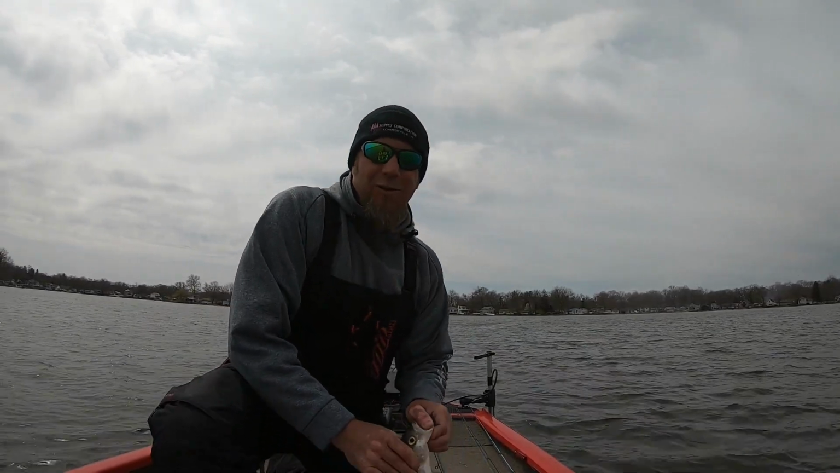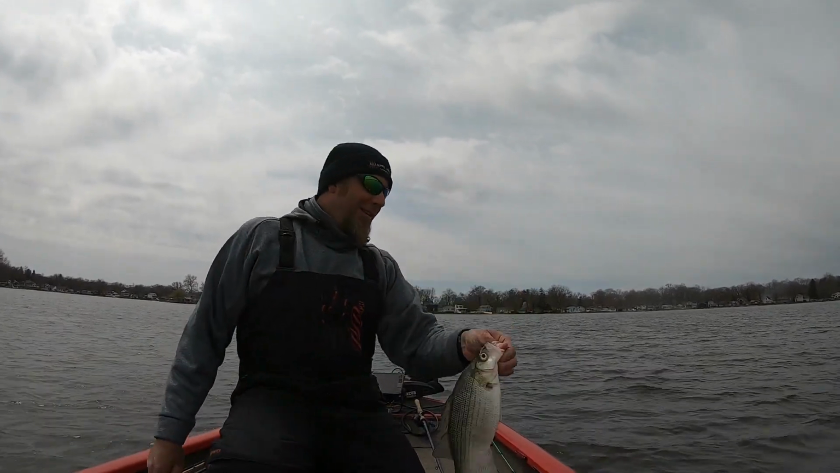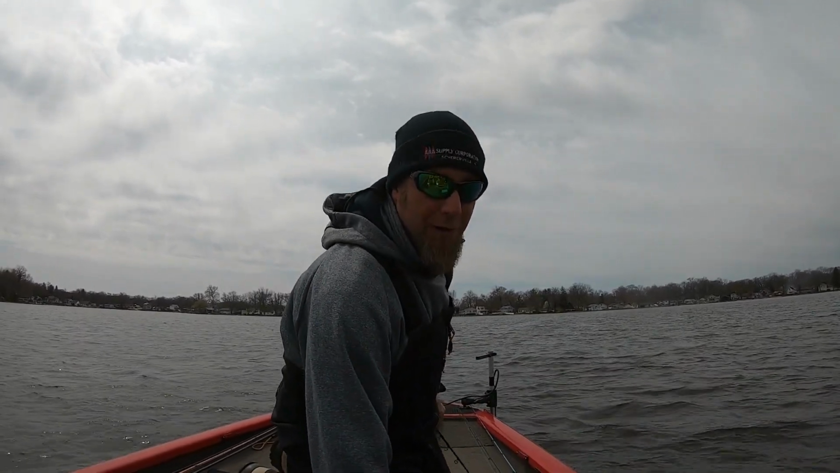You guys know that I just got this live scope a week and a half ago. Look at there, from 22 feet down. Bouncing a blade bait right below me. That's so fun. So much fun.